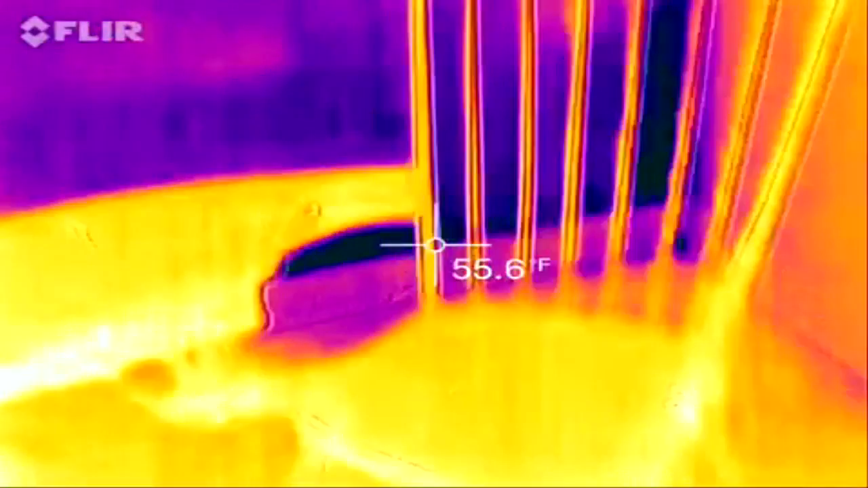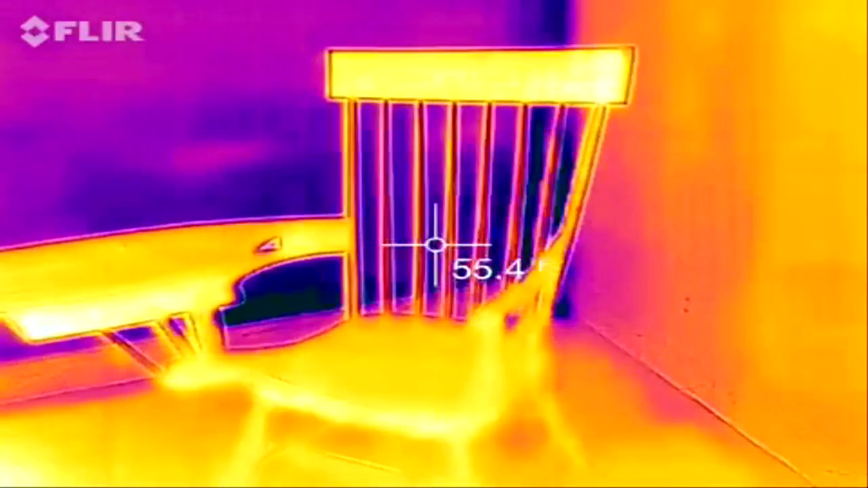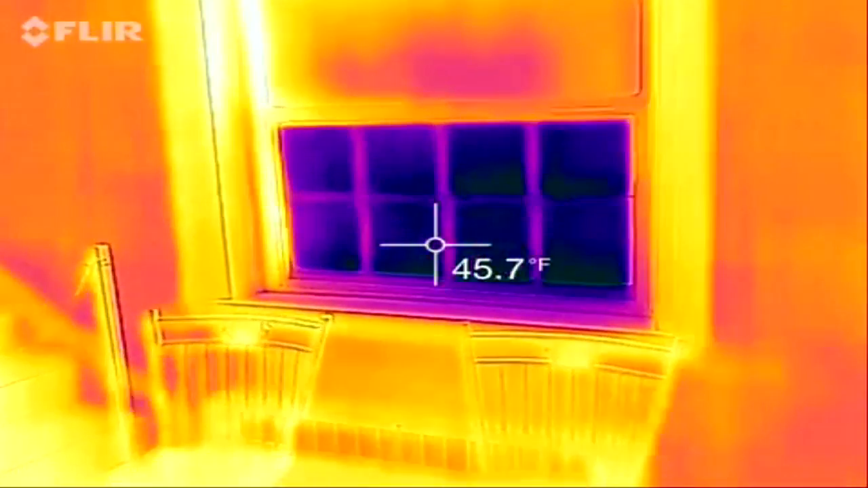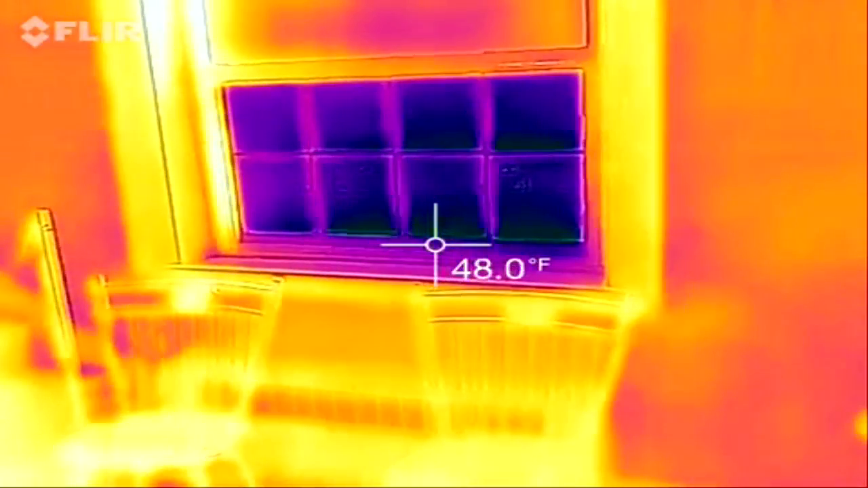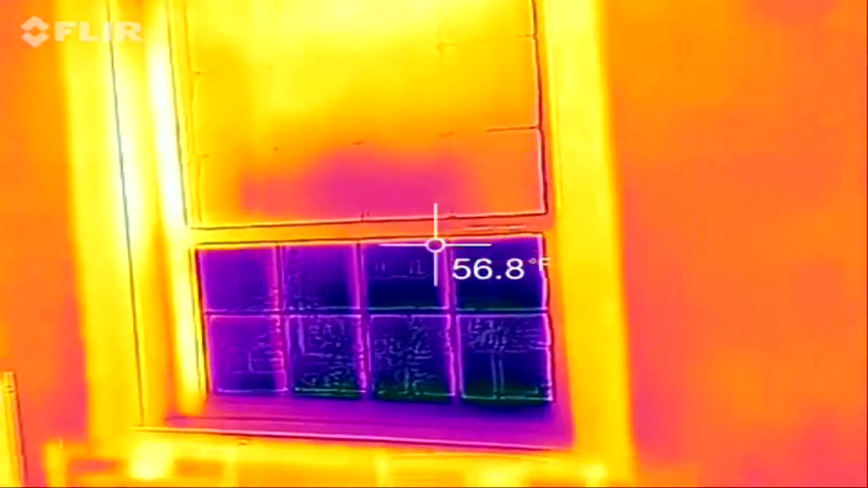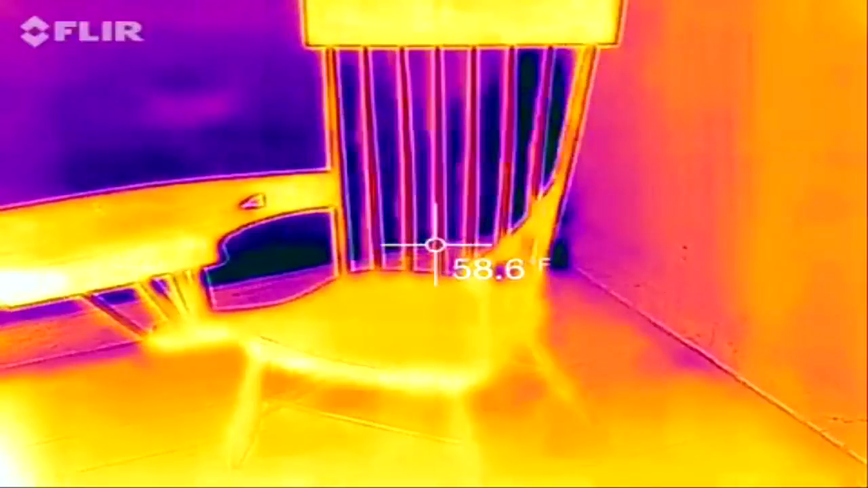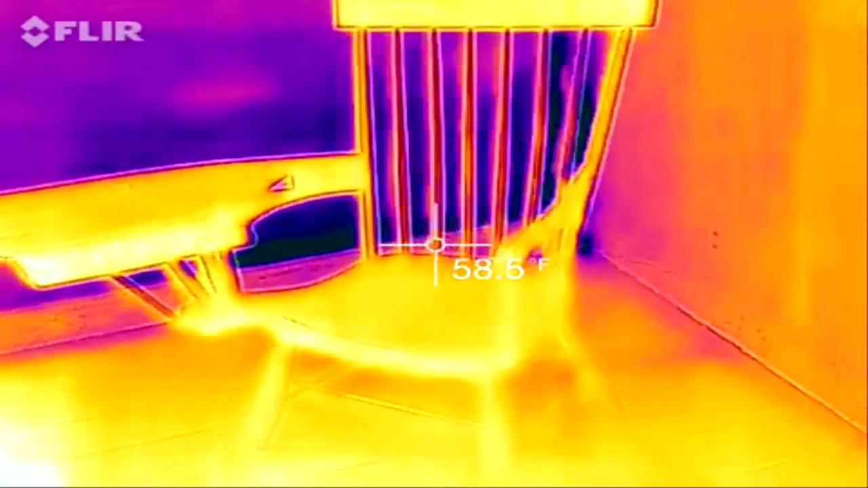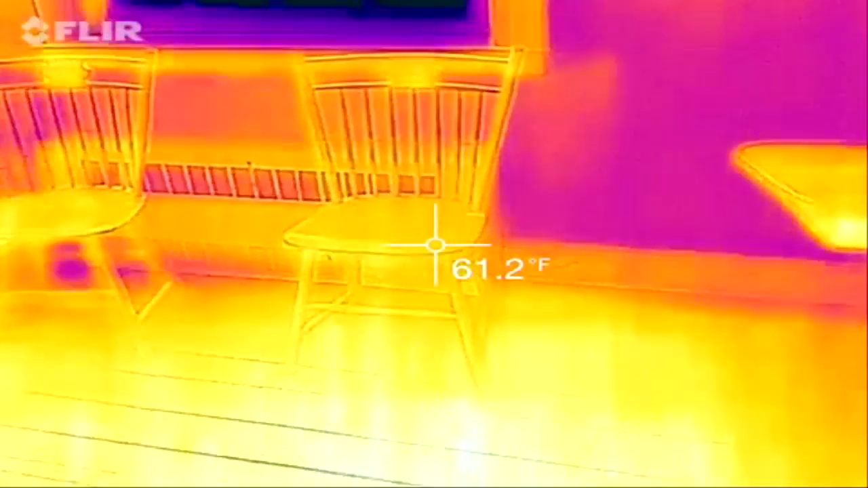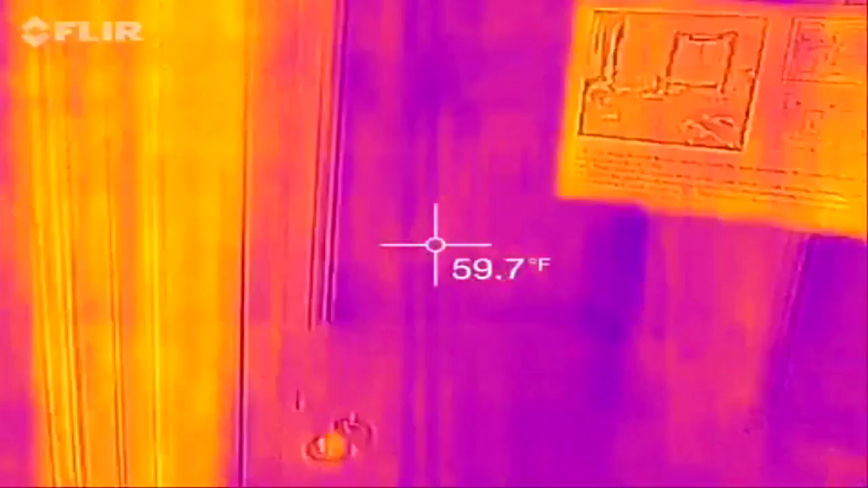Check this out. It's an old writing chair. For yellow, it seems to be 59 degrees. That's kind of cold. Check over here. So you can see where the cold air is coming in and where it seems to be a little warm up top. So it's odd. Why is this yellow? Let me find the other chairs. They're yellow too. Interesting.